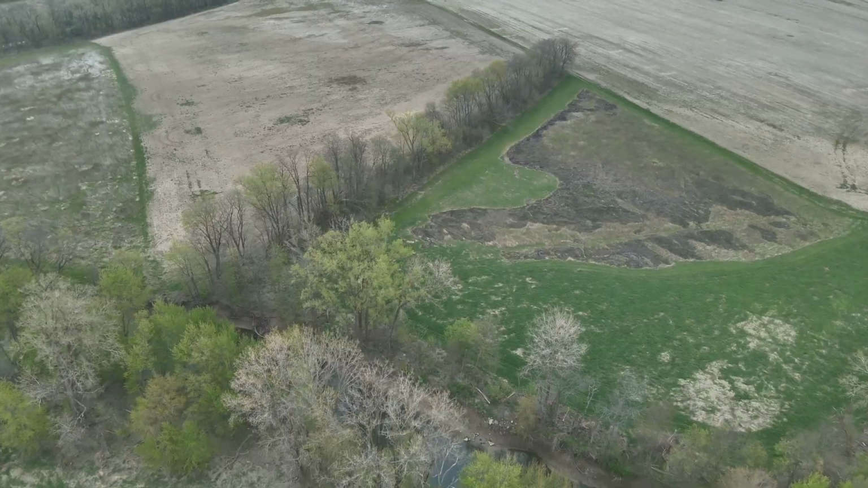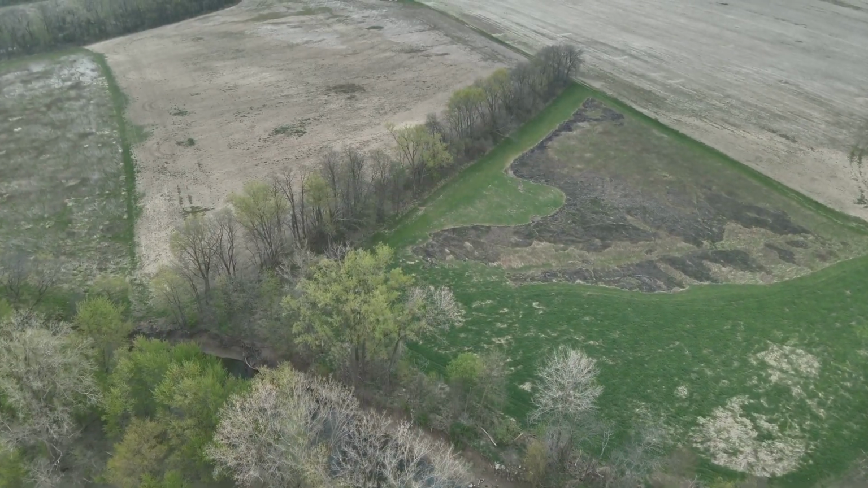In this video, I'd like to demonstrate how the Waypoint mission setup on the DJI Mavic 3T operates. I loaded a number of waypoints into the Mavic 3T in the comfort of my room, just by using Wi-Fi and the maps that are part of the system.